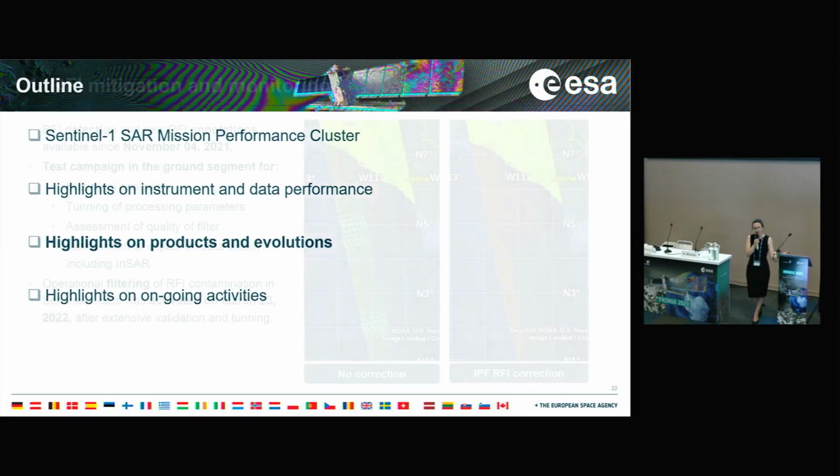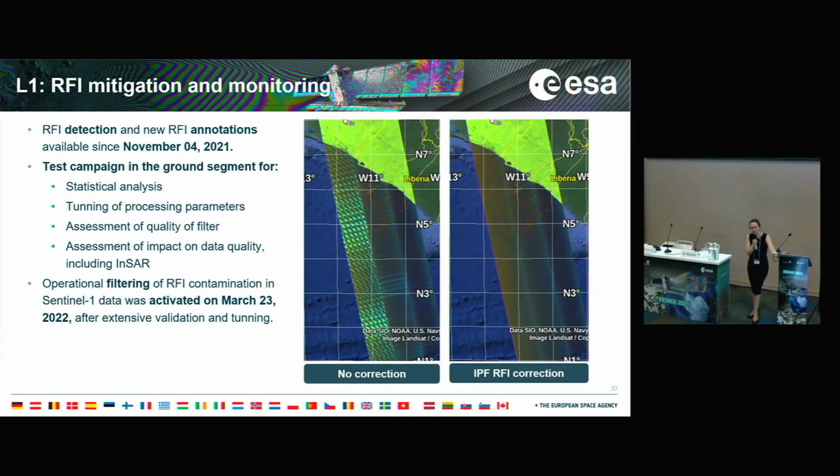So, a bit of highlights in products and evolution. One thing that we changed relatively recently, at least after last Fringe, was a correction for radio frequency interference. Since November 2021, we have deployed the module, but just performing the detection based on our rank echoes.